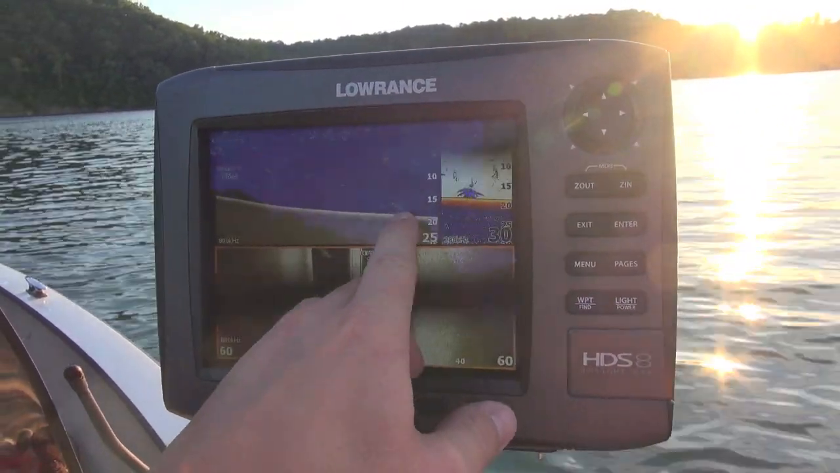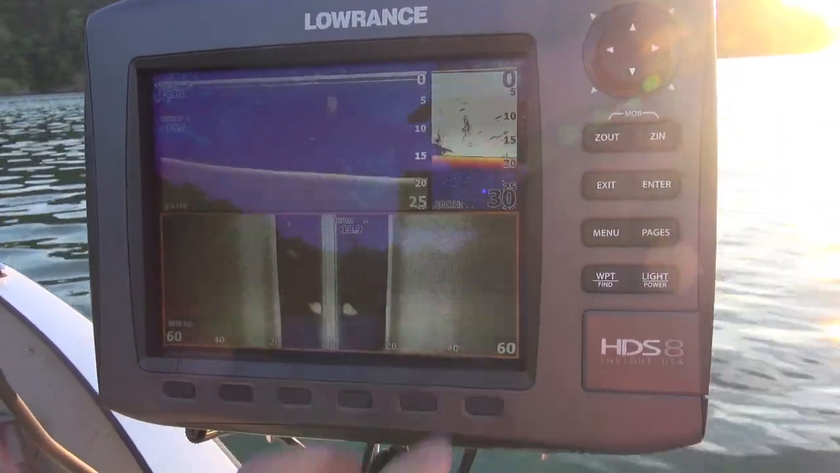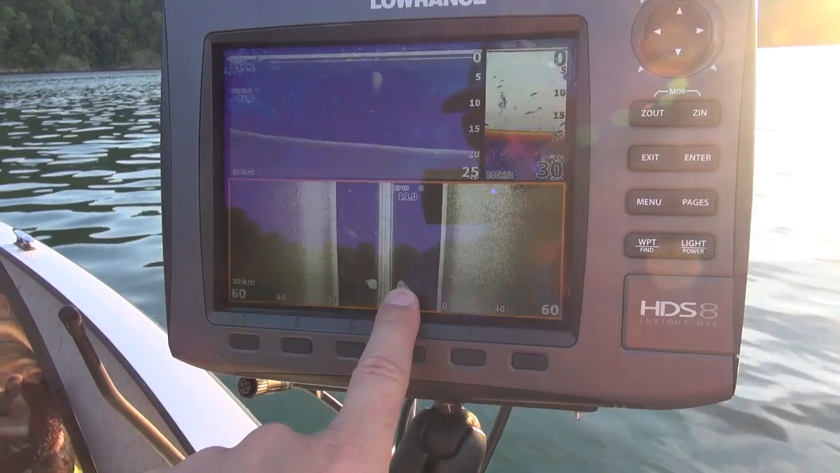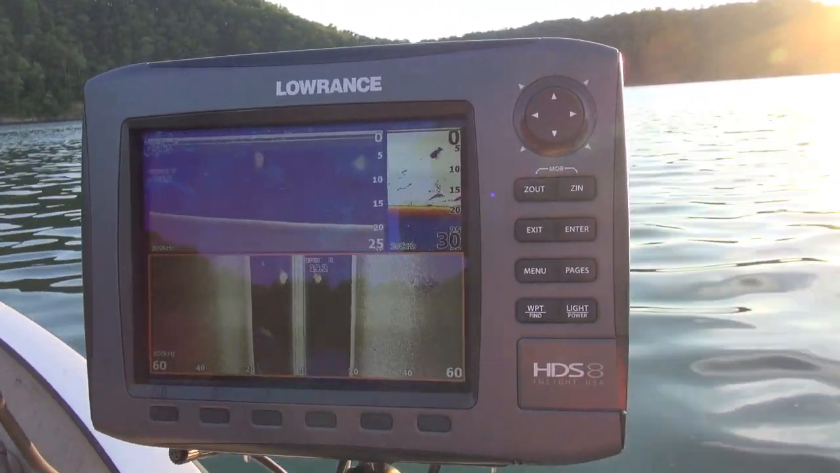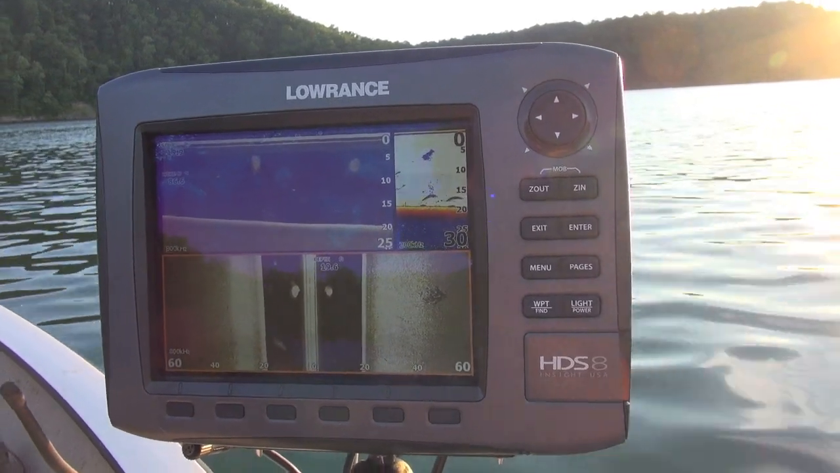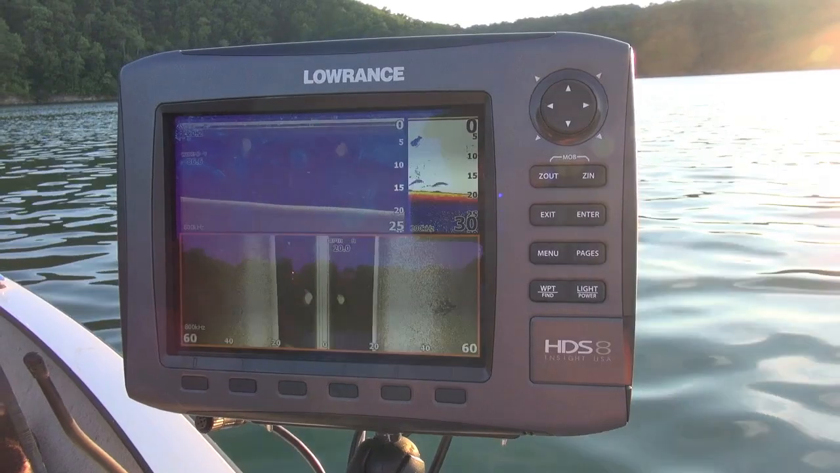Those are bass. You can see you've got a little bit of structure, a little bit of cover right there, and then those big arches. That's 3 bass sitting right there. We have some bait fish right here. Again, some more bass holding in 15 to 18 feet. Let's catch them. Yes, that's what I like to see.